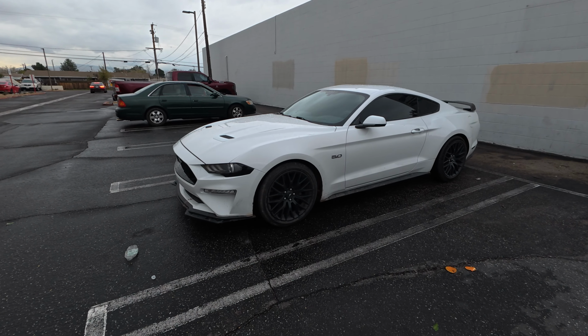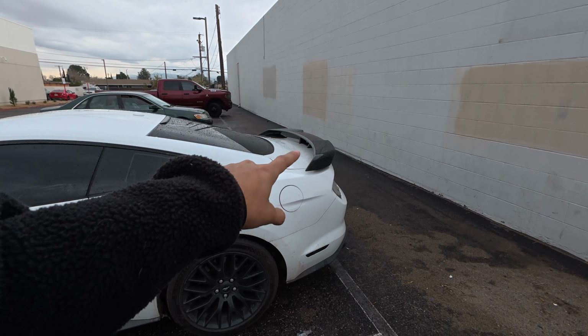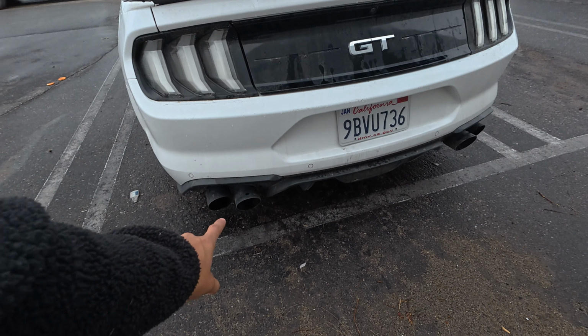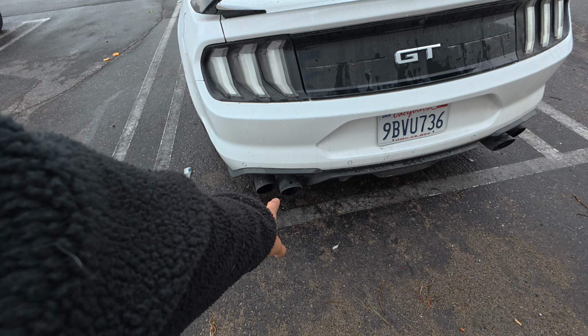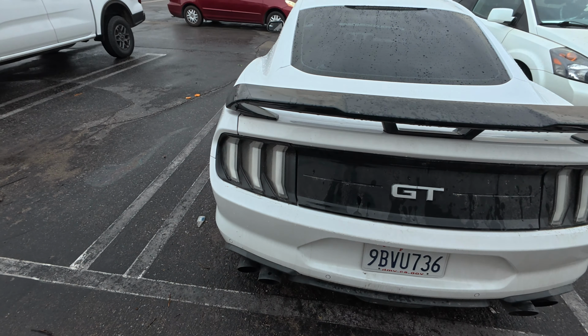Can't really see, but it's black with PP1 wheels, a little tint, a little PP1 spoiler, little Euro lights right there in the back. I have an exhaust, an MBRP cat-back, and just that for right now.